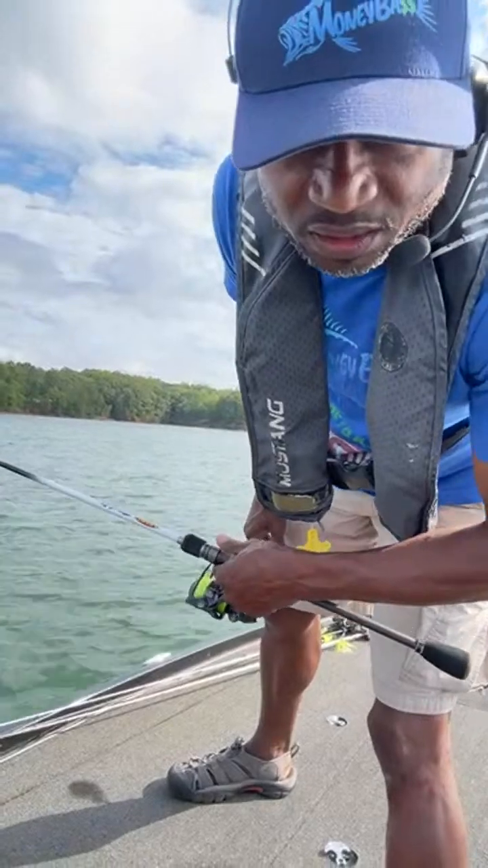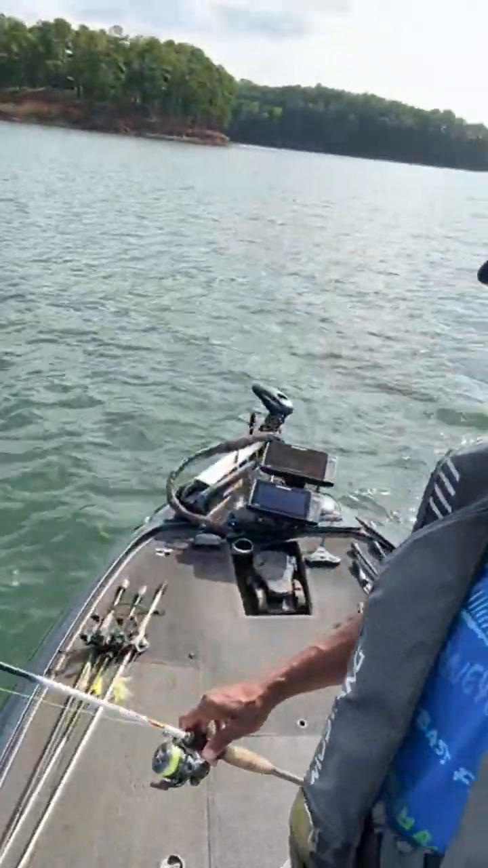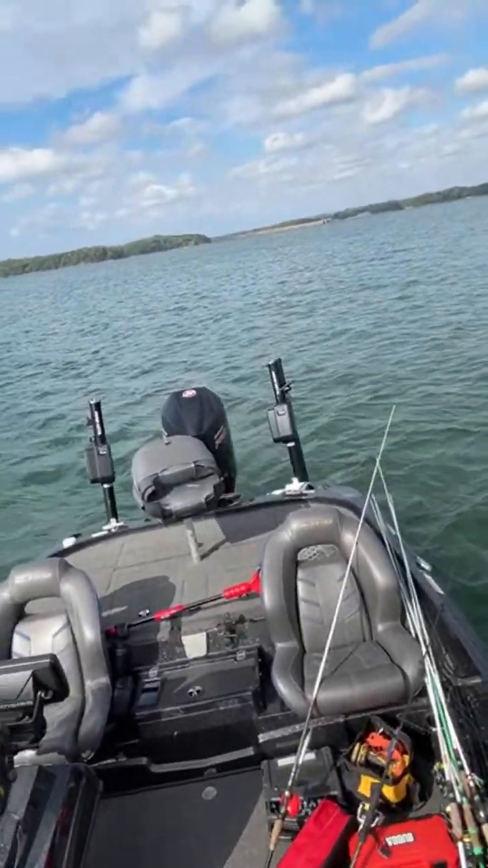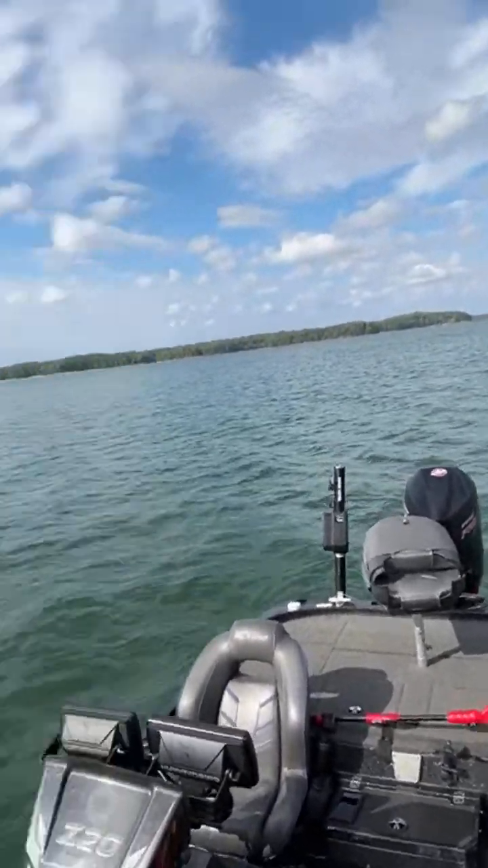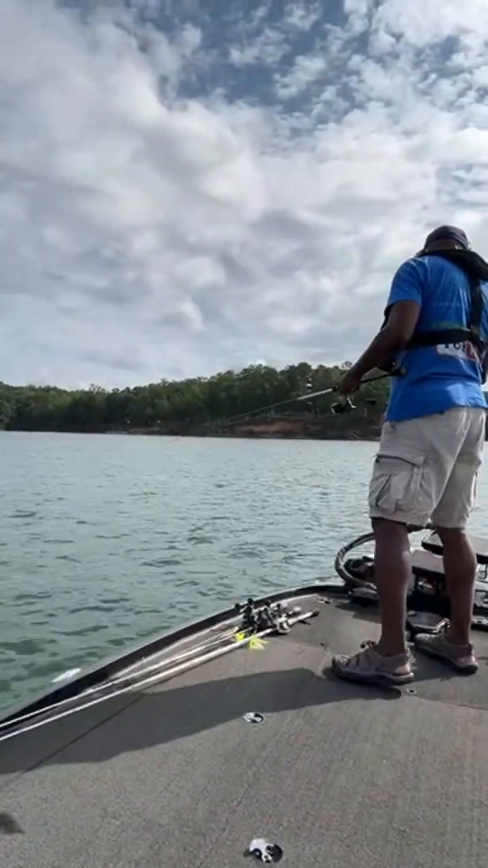All right, let's see. That one car dude says, what kind of boat you got? So I am on a Nitro Z20. Nitro Z20 with a 250 Mercury on the back. I have those Talons back there on the left and right of that trolling motor. So a Nitro Z20 is what I'm out here trying to catch a few fish on.